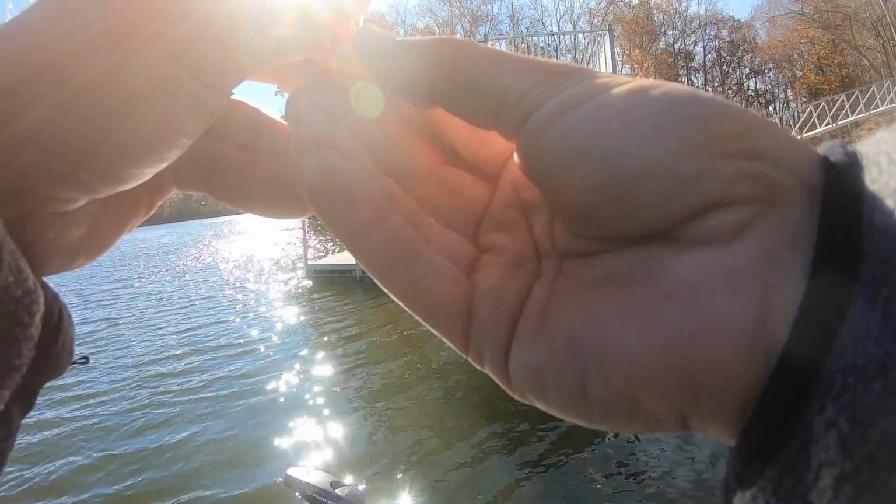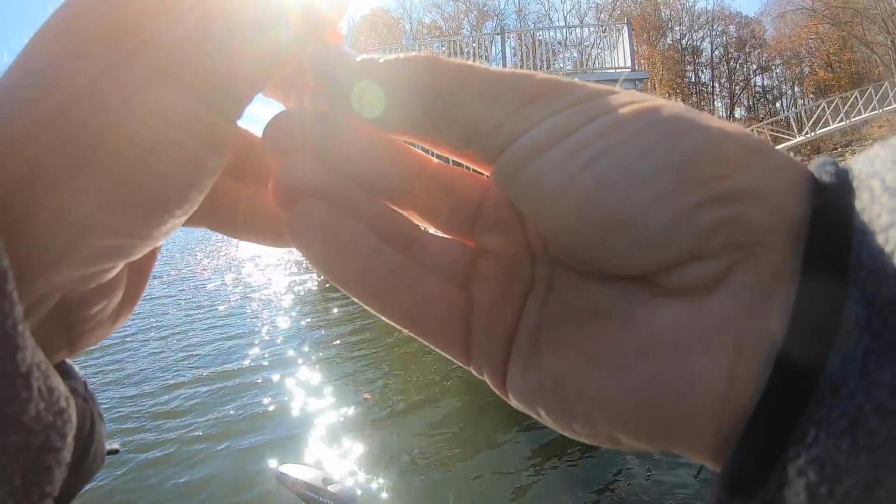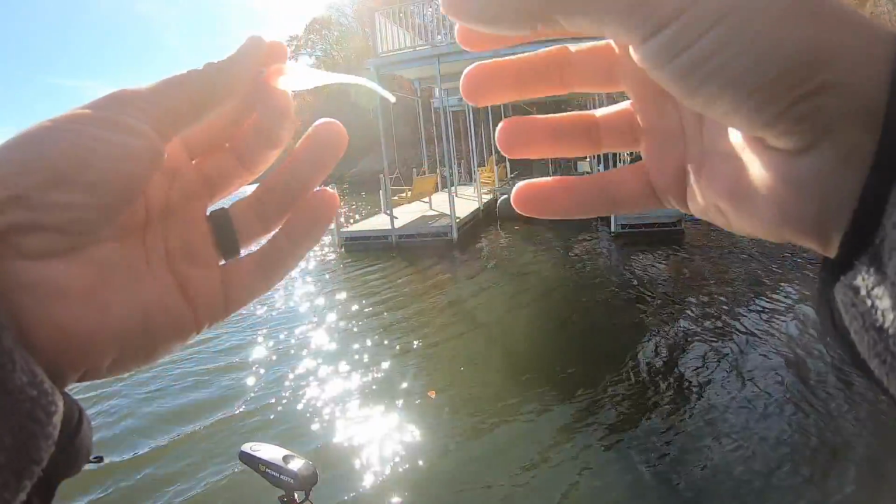All right, everybody, it has gotten on up in the day here a little bit. Like I said earlier this morning, there is a front blowing in. It's supposed to be raining tomorrow. So this wind has kicked up. It's blowing this front in here.